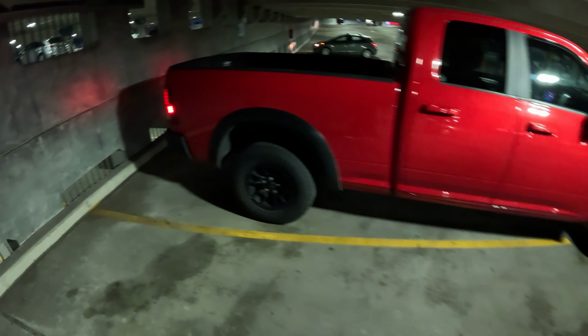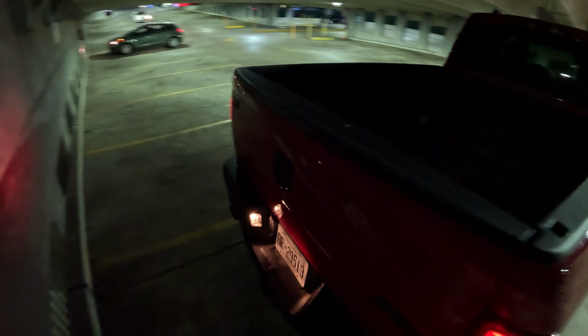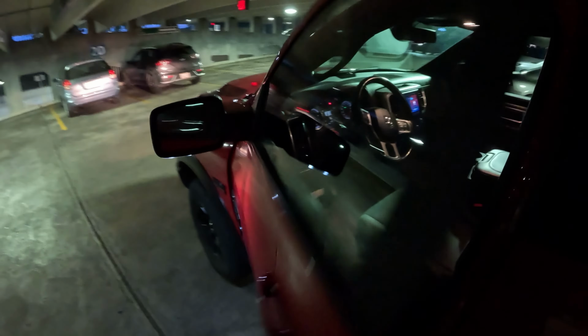But anyway, this is not what we're here for. We're here to do a little drive on this thing. And yes, you can hear the exhaust. It sounds good, it sounds crispy. And in case you guys are wondering, yes, 5.7 liter Hemi.